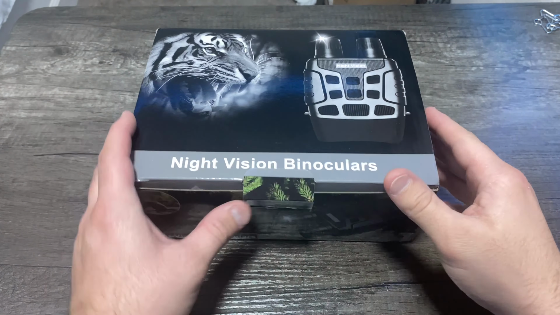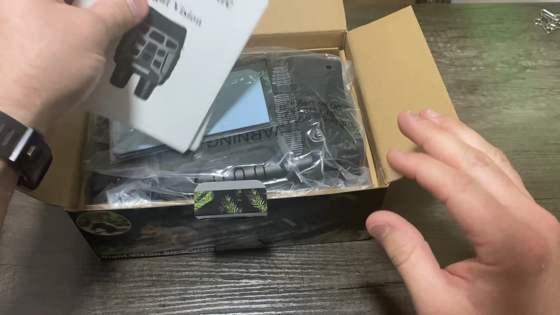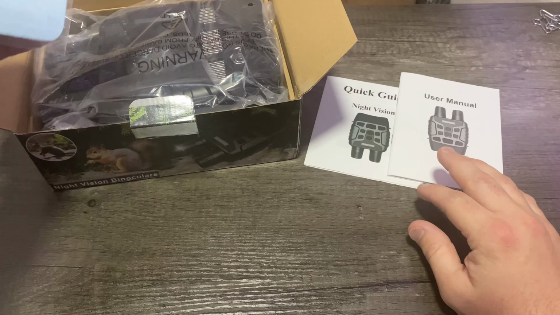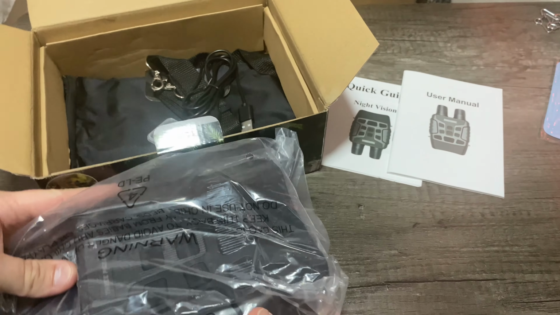All right, so let's go ahead and get this thing out of the box. Be forewarned, I have already opened it, so your packaging will look a little bit better when you get it. All right, so we got our quick setup guide, and then we have our actual full user manual here. Cleaning cloth, and then we have the unit itself.